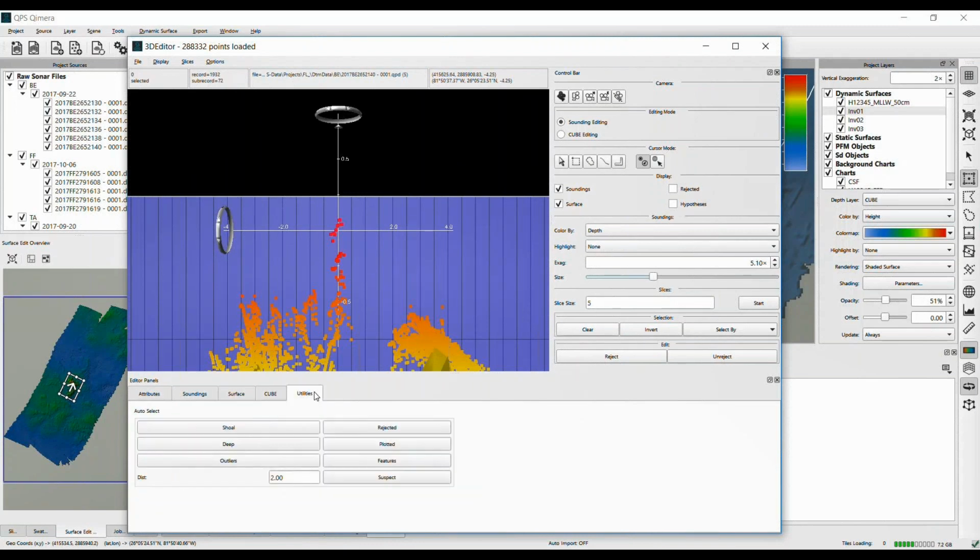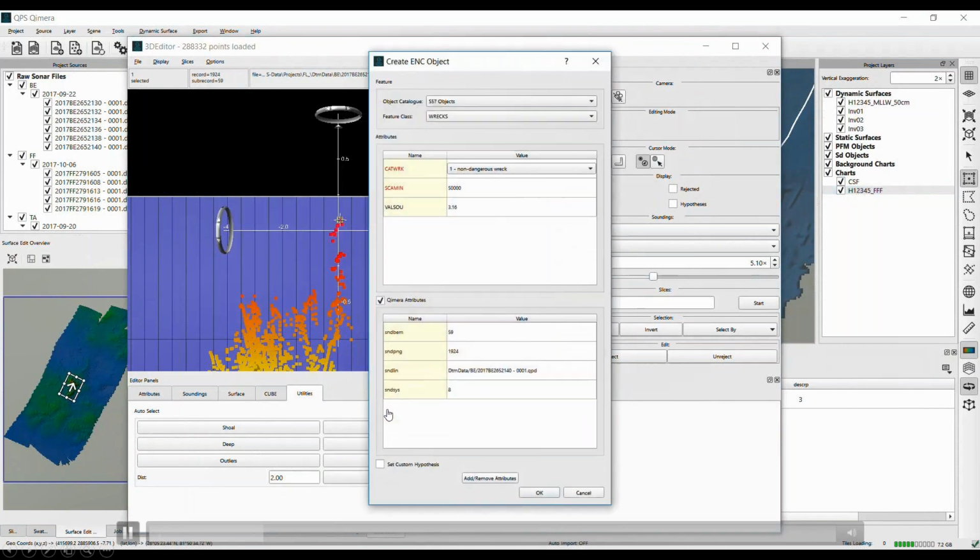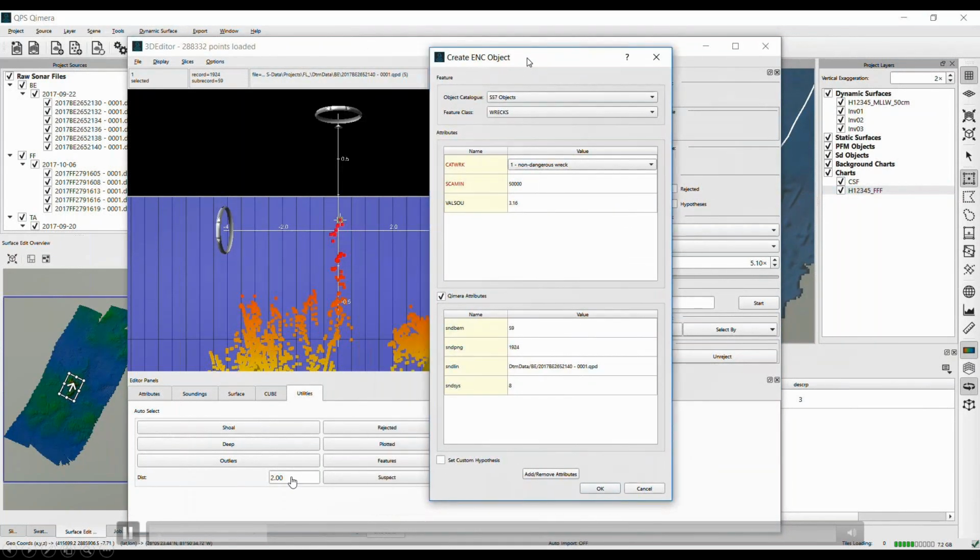Normally I do other things like checking attributes of this sounding to make sure it's reliable. But in this case, you assume I've done the due diligence, and so we have this button to create ENC point object. I click it, bam. So I'm making an ENC wreck object directly from the sounding. The intriguing thing to note here is my VALSOU is already populated with the value from that sounding. And then I have these customized Qimera attributes down there that are linking this feature to a particular beam, ping, line, and system. So this is the linkage between the feature and the sounding.